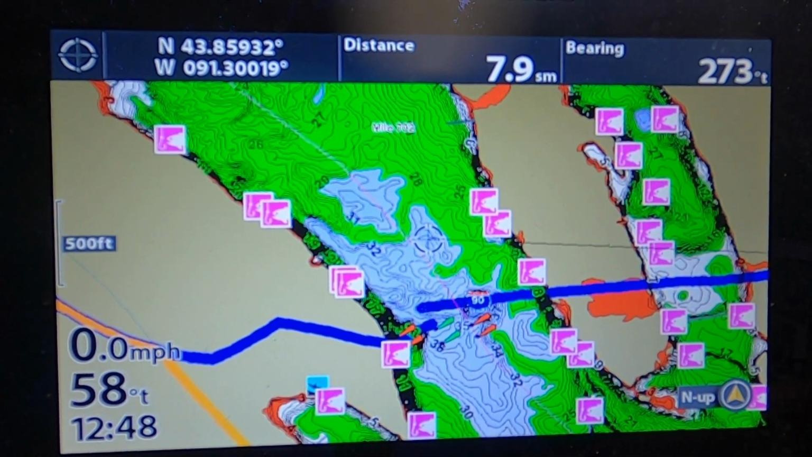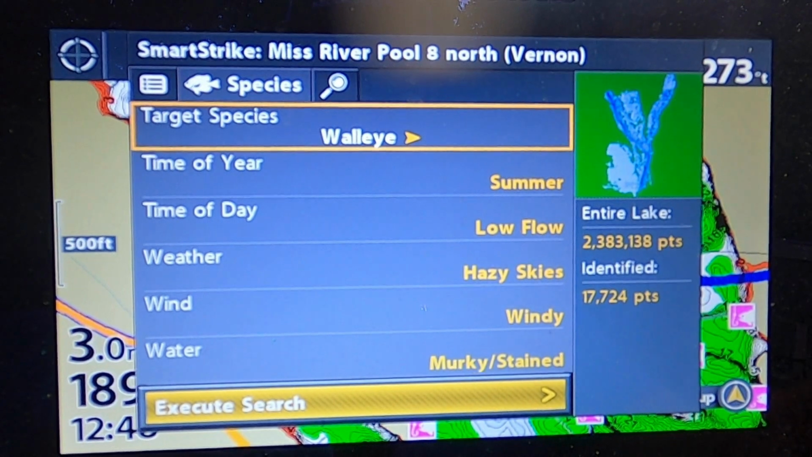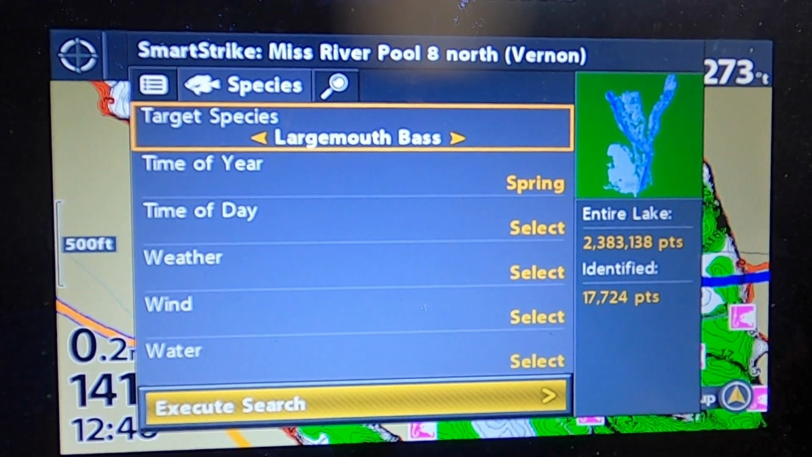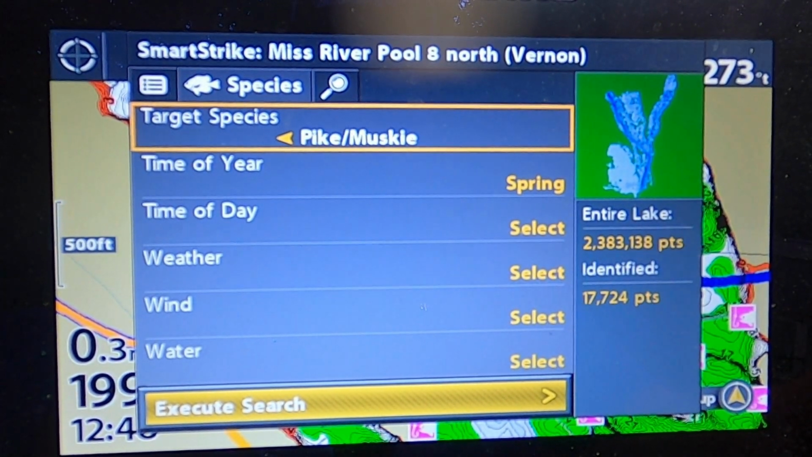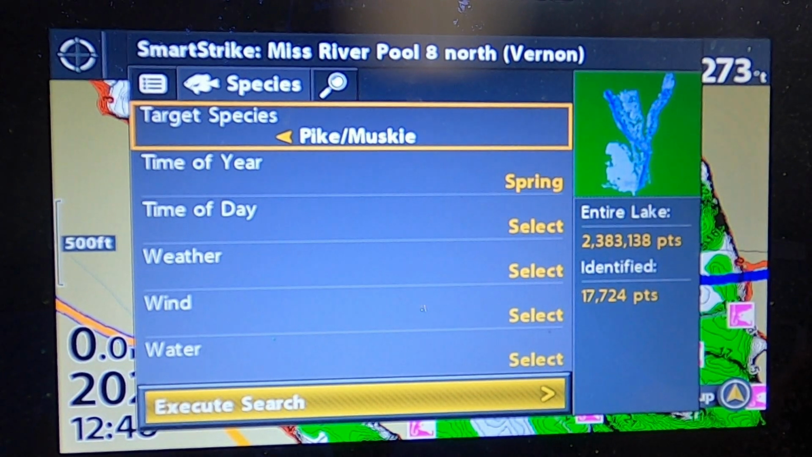If I want to, I can go back to Smartstrike again, and I can switch it to, okay, now this also might confuse people. It shows walleye, largemouth, smallmouth, pike and muskie, and when you're looking at regular lakes, which I'll show you in a minute, it does show other species of fish.